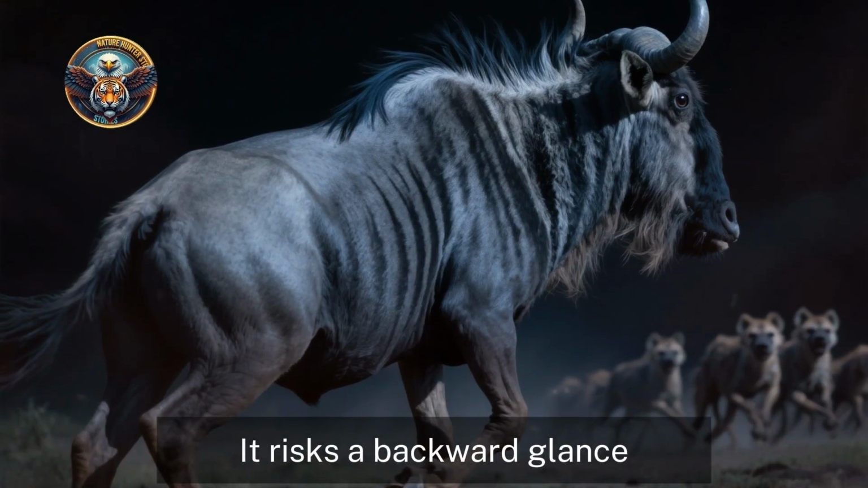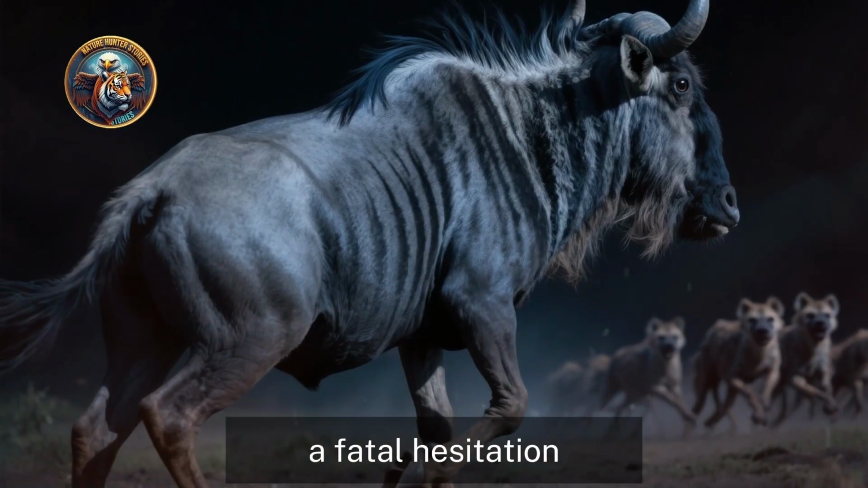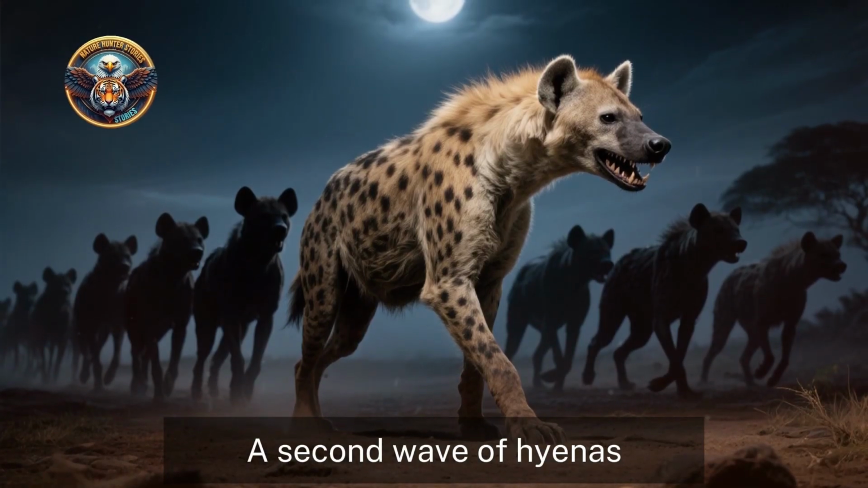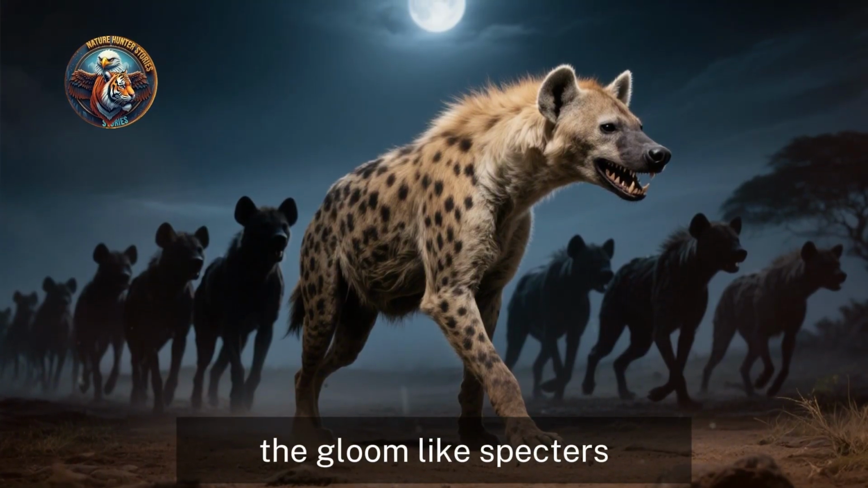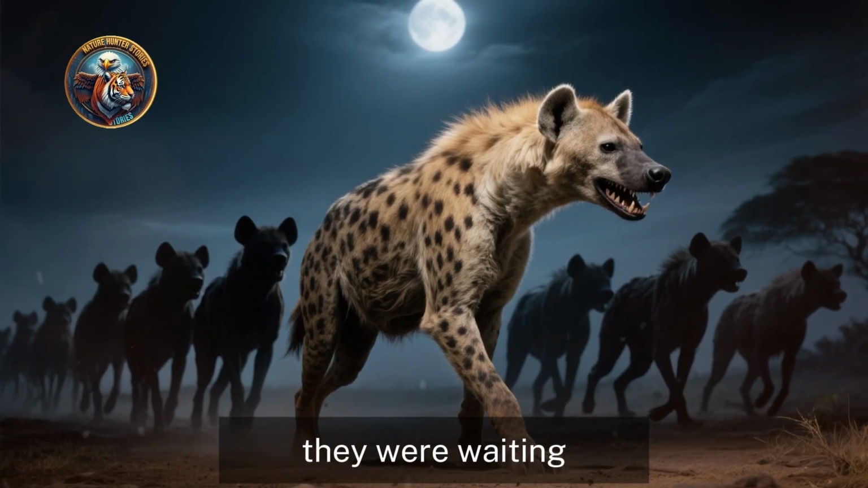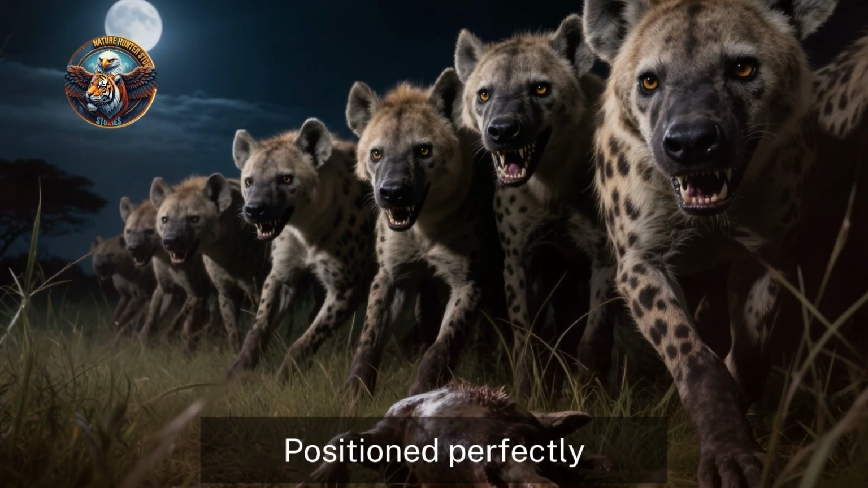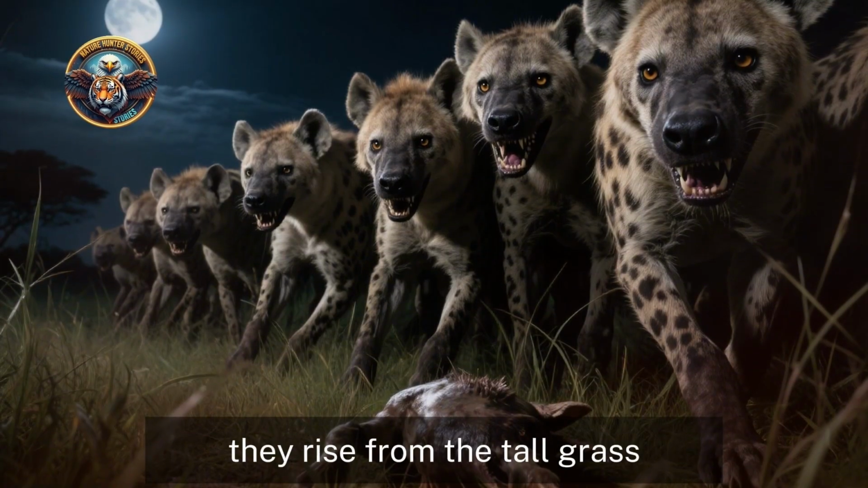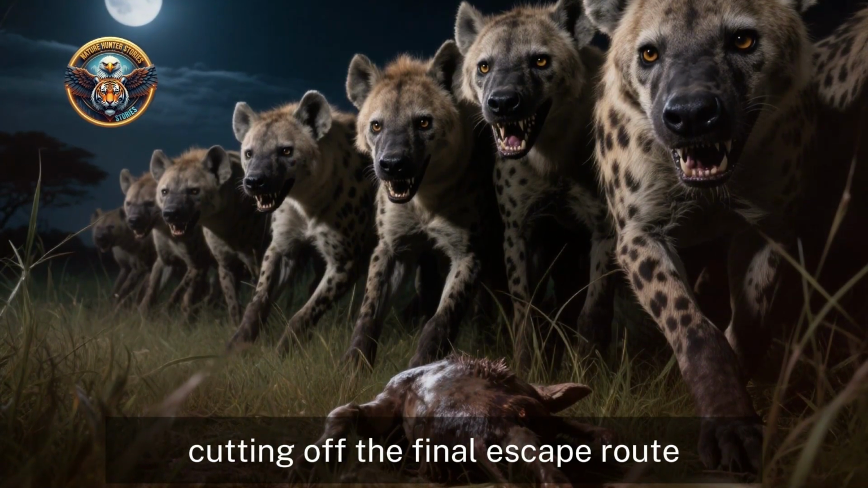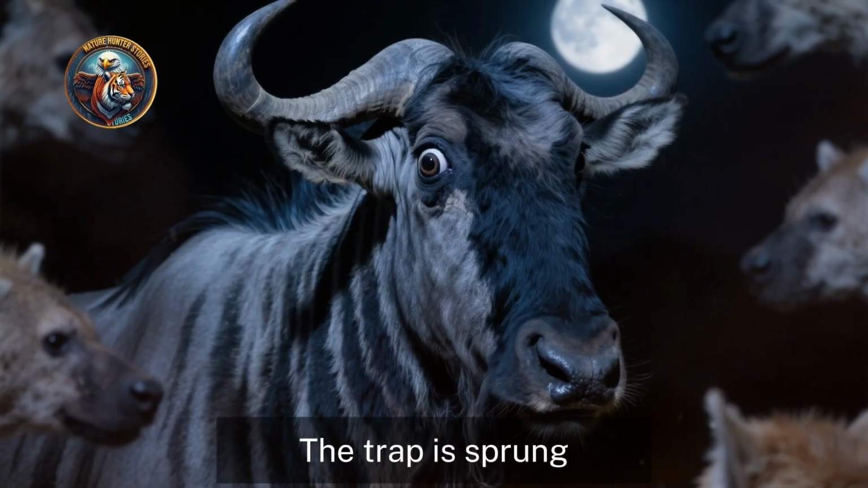It risks a backward glance, a fatal hesitation. That's when it sees them. A second wave of hyenas, materializing from the gloom like specters of the savannah. They weren't chasing, they were waiting. Positioned perfectly, they rise from the tall grass, a solid wall of teeth and muscle, cutting off the final escape route. The trap is sprung.